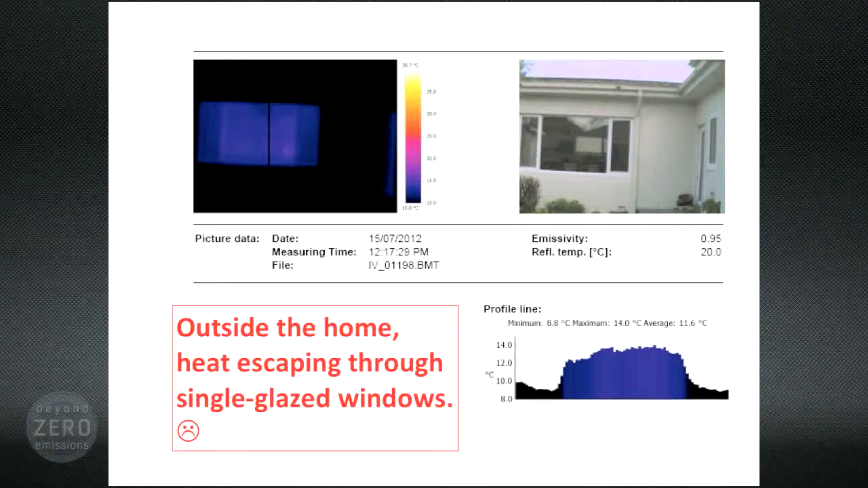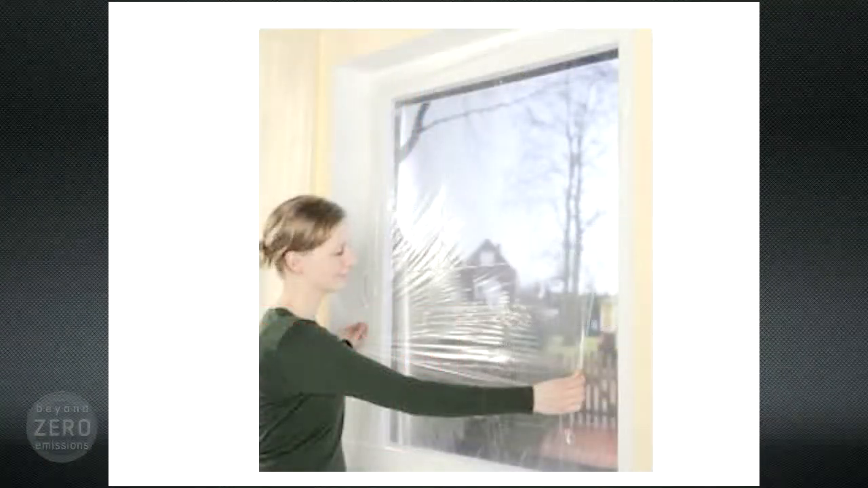So what to do? What if you don't have the money or inclination to run out and replace all your windows with double glazed? Here's an option. This commercial product, a relatively low-cost plastic film, can be placed over the window, forming a cheap sort of double glazing. Does it work?